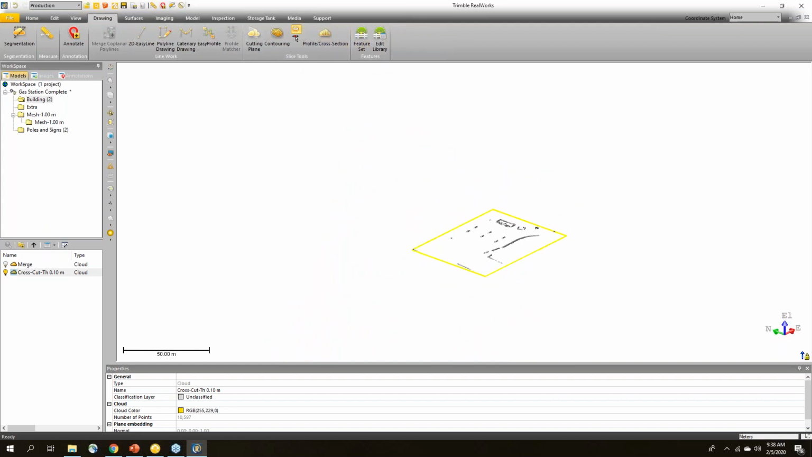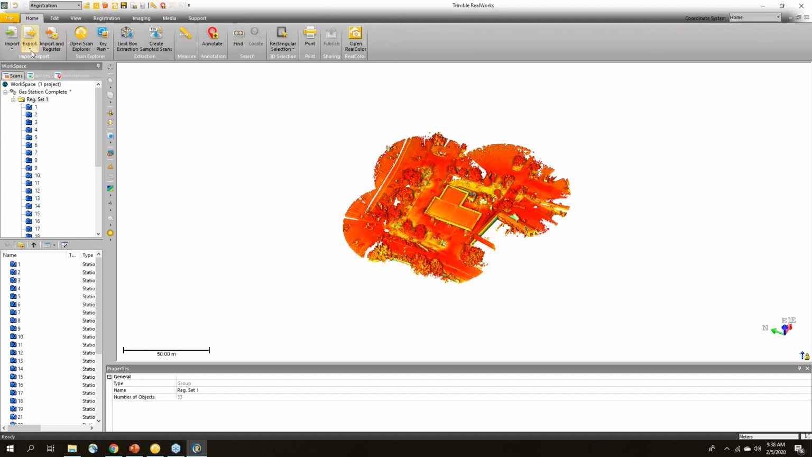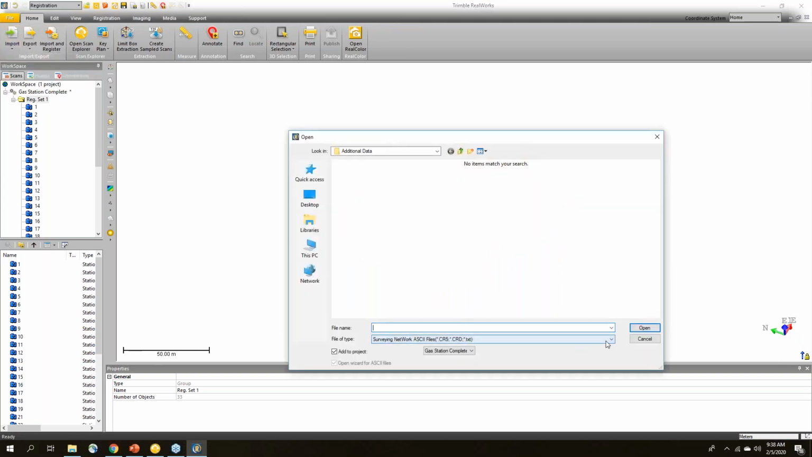Now I've just got a little bit more time left. I wanted to show you quickly if you wanted to geo-reference this project to get it into a coordinate system. I would start out by importing a control file. So in this case, survey network. I'm going to click open. Oh, I'm going to go to additional data, survey network file.